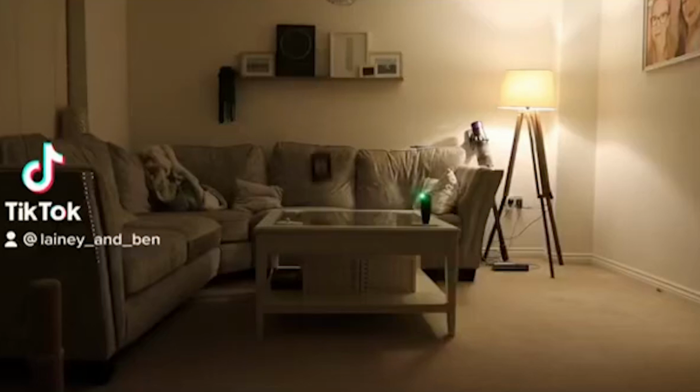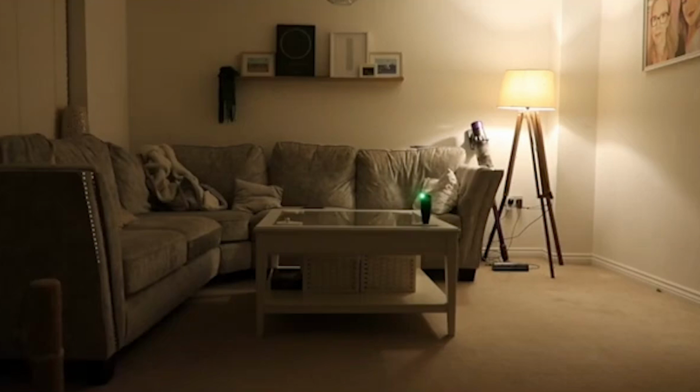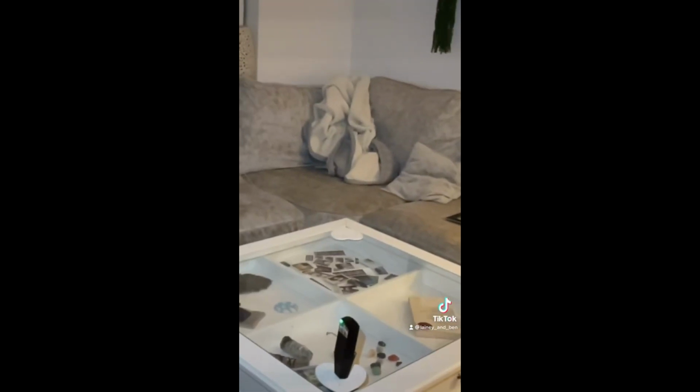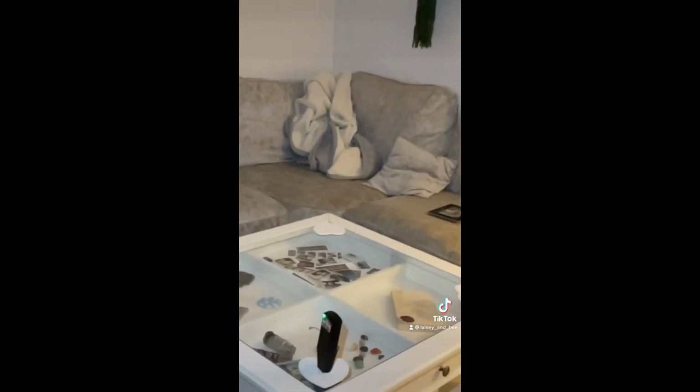A picture frame mysteriously falls from the shelf on its own, and after some time, a cat scratch post also drops to the ground without any apparent cause. When the homeowner returns and notices these incidents, they record a video to provide their explanation.